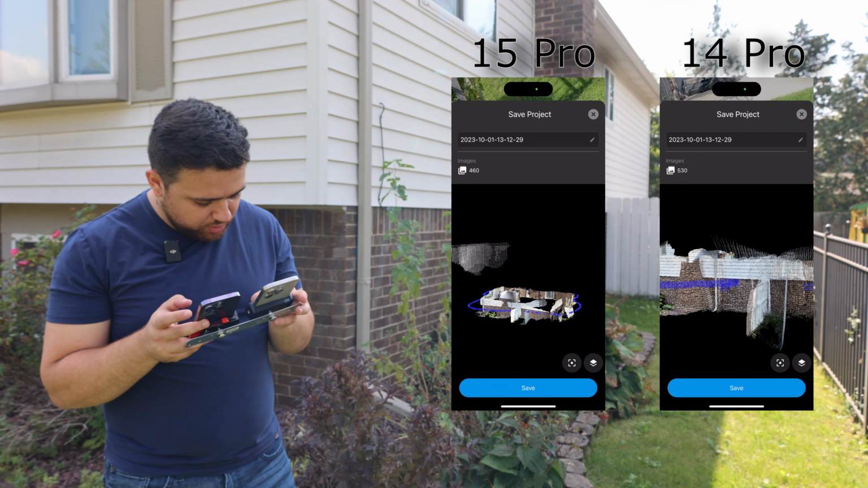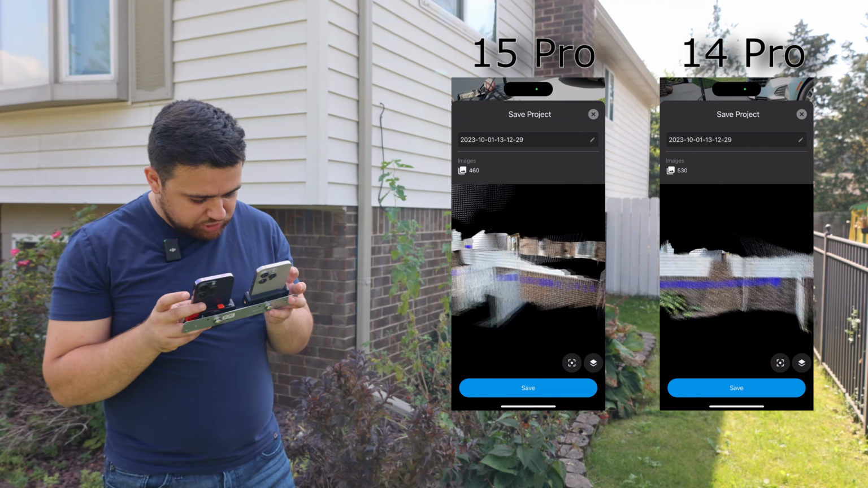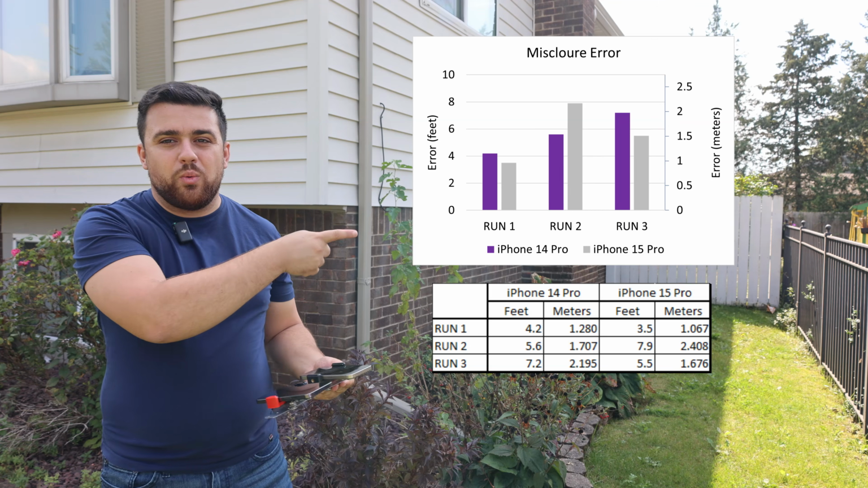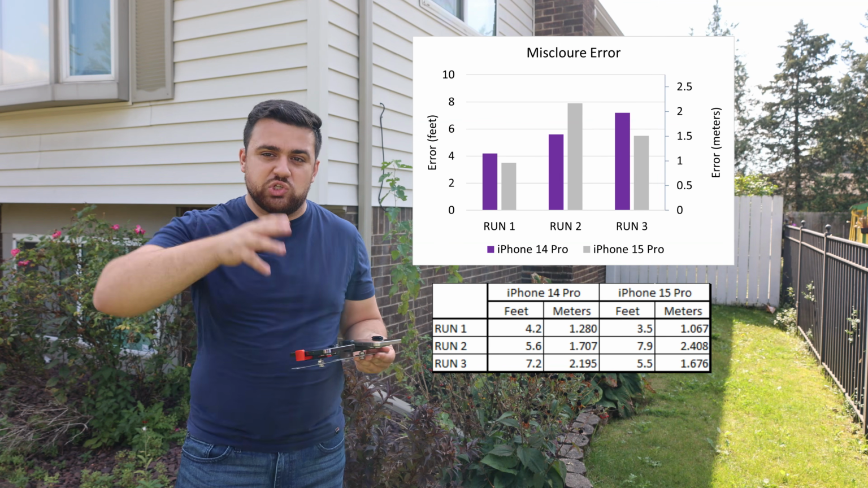And on the 15 Pro, yeah, same ordeal here. Looks like a similar separation. I'm gonna run this test a few times just to see the result. I've posted them right here so you can see the distances between the fences from the start till the end.